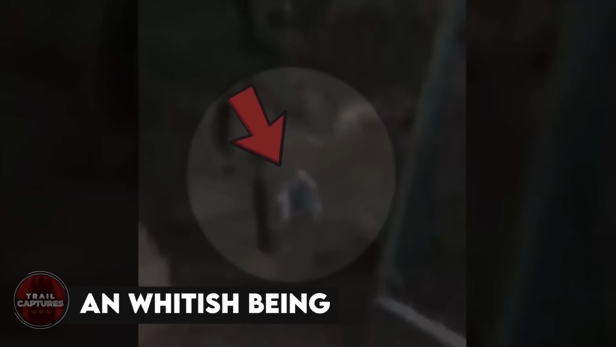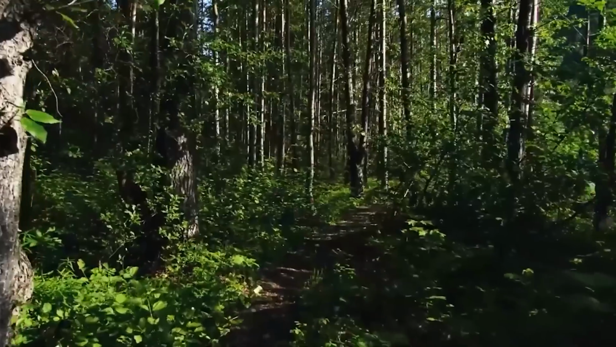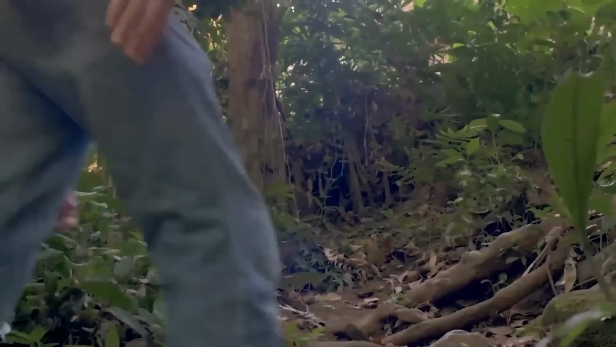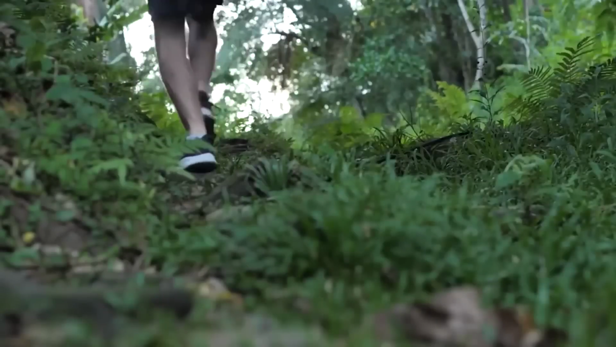A whitish being. When 2 guys were in the forest filming and doing their thing, they heard strange sounds coming from somewhere nearby, and they thought it'd be better to go and investigate the area. Unaware of what was coming, they went there, and then this happened. A strange, pale creature came running towards them, scaring the guys. The video ends suddenly, so we're not sure what happened to them.